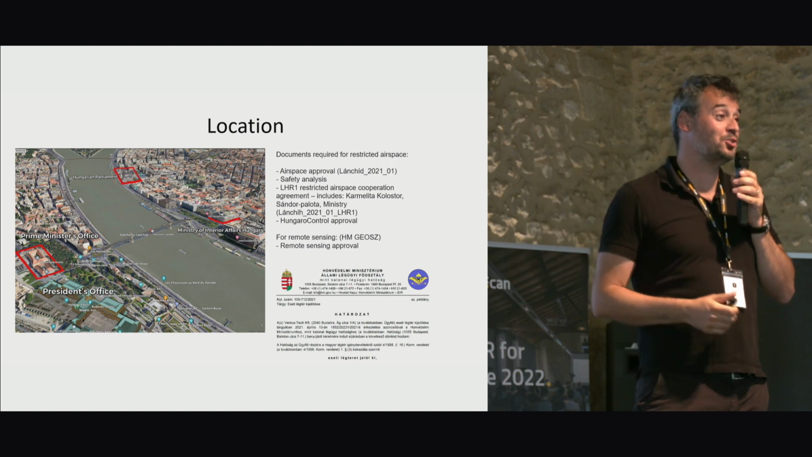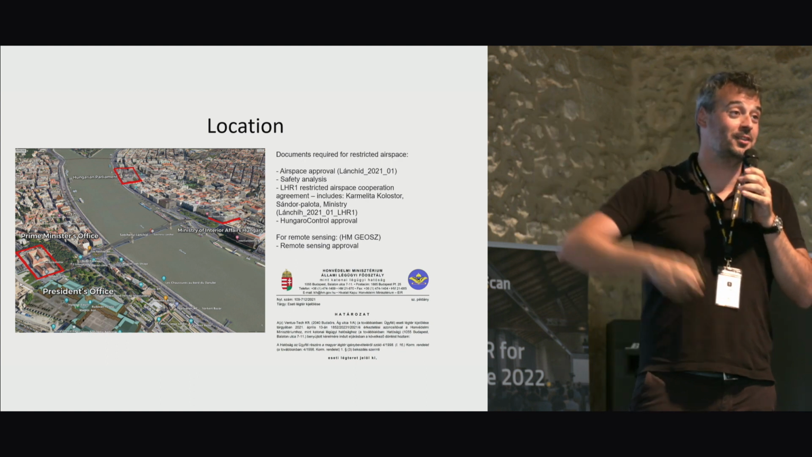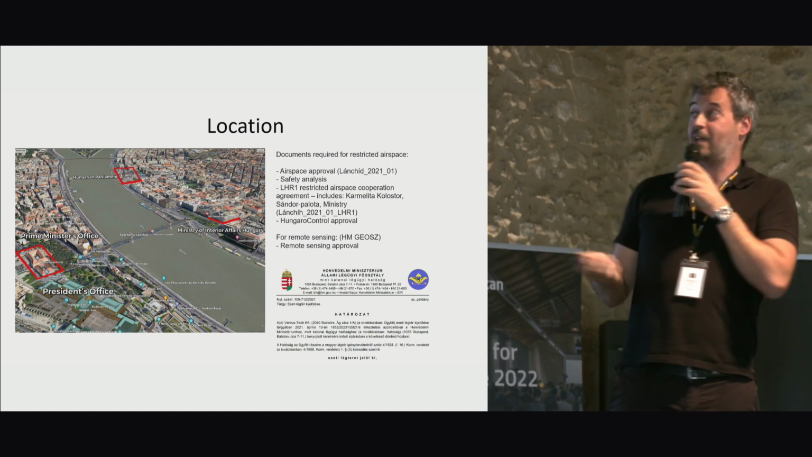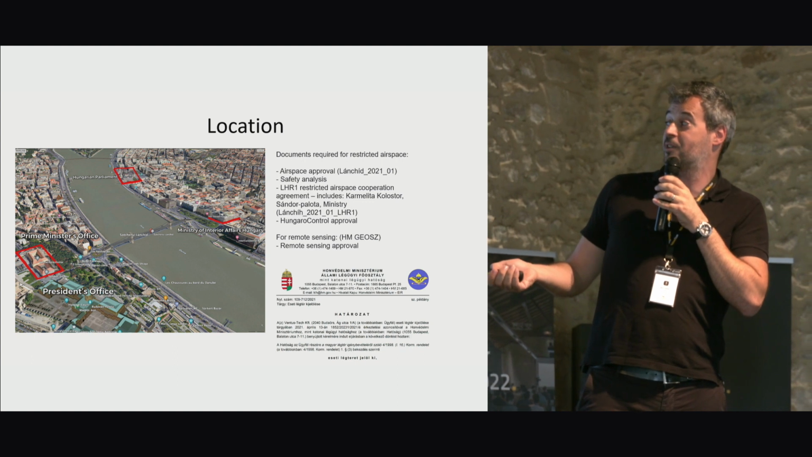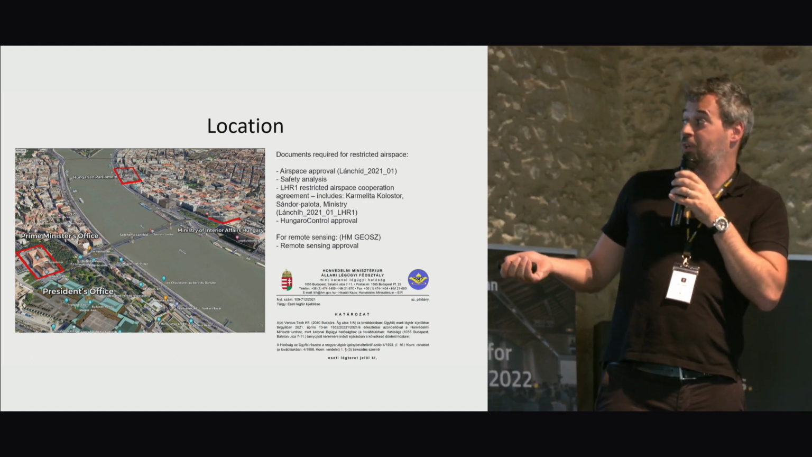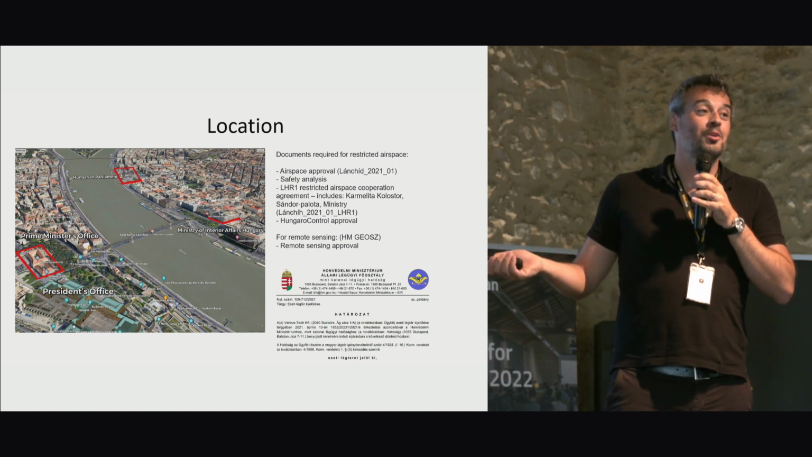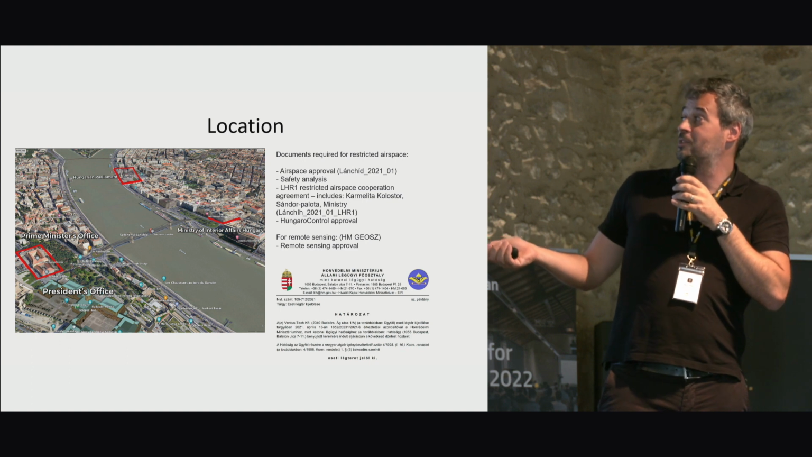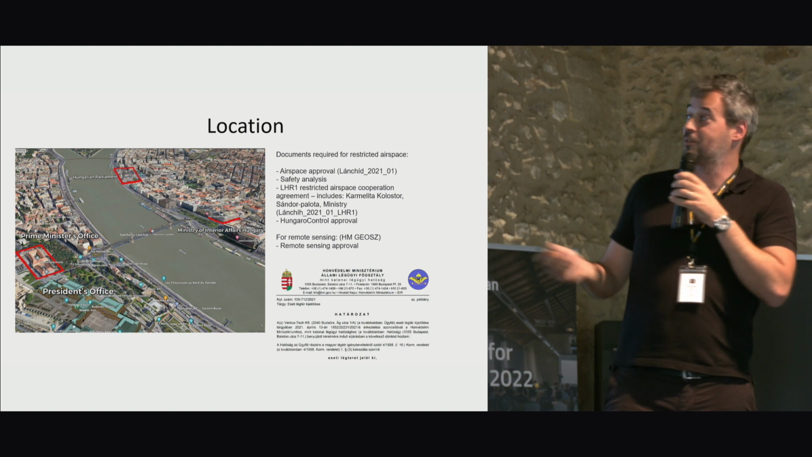About the location, you can imagine that flying inside the city is difficult, but this site is very tricky, because the Prime Minister's and the President's offices are here, roughly 200 meters from one end of the bridge. The Ministry of Interior Affairs is about 150 meters on the other side, and the Hungarian Parliament is roughly 500 meters from here.